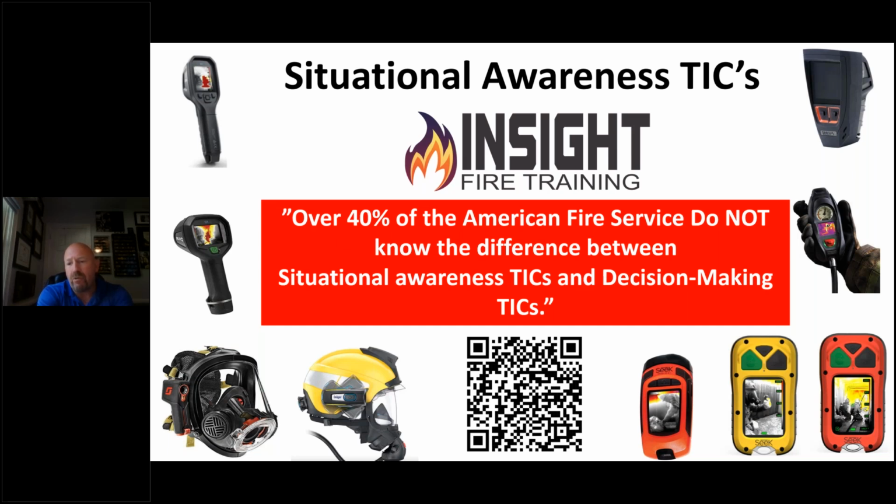What you notice on the cameras on the right, made by Seek and MSA, is that they are faster. They have a 16 to 30 hertz refresh rate. The cameras on the left have an 8.7 to 9 hertz refresh rate. Please do your homework and understand what that means. If you want to learn more about that, we have a free webinar at the QR code that breaks down these models so that you can understand the difference and the value of these devices.